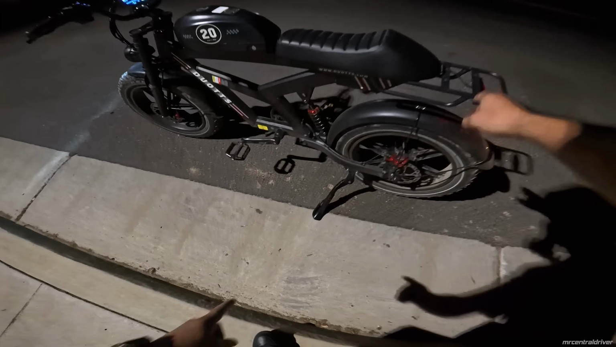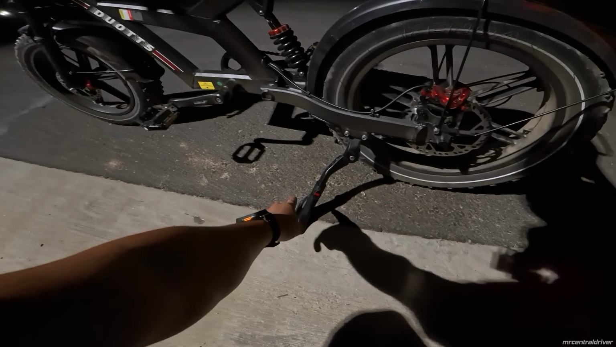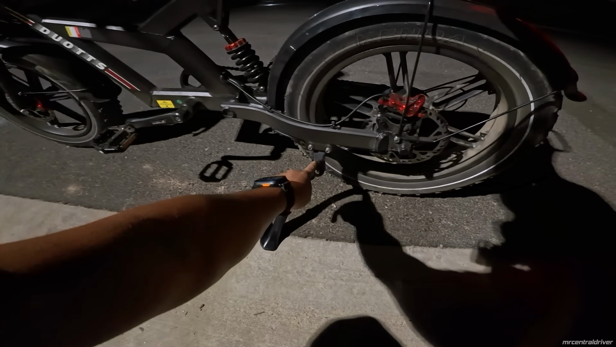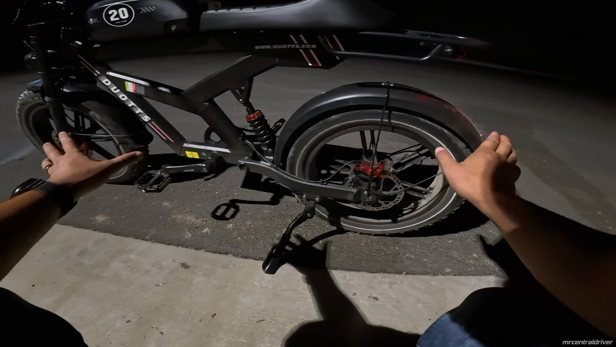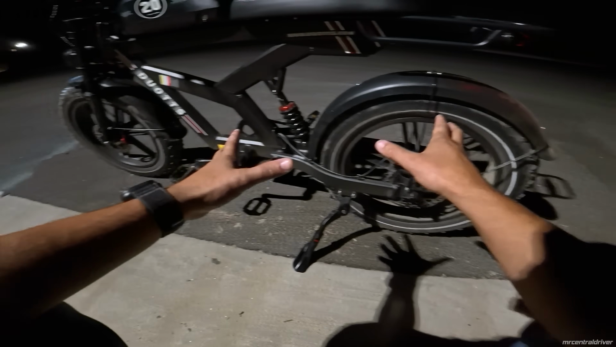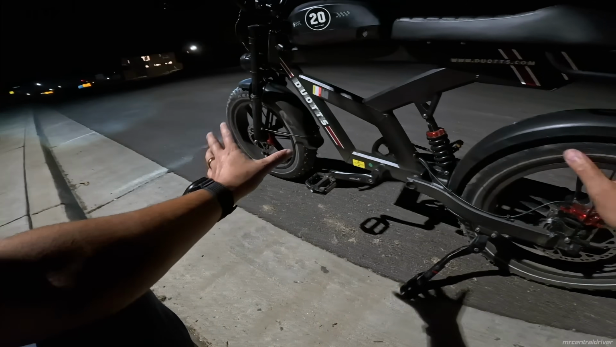If you noticed, it actually did not fit. This is the kickstand that was on the notch bike that broke. It actually snapped off right here. So I put this one on the bike, and now it's sitting up straight. No flats on it. I was a little bit worried about these Kenda tires, but they seem to be holding up even though we went off-road and everything like that.